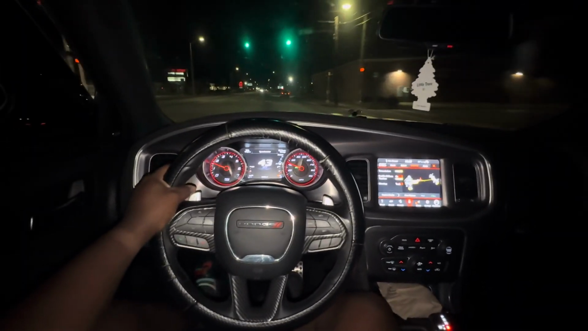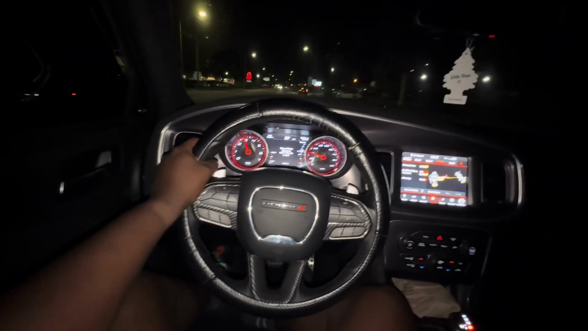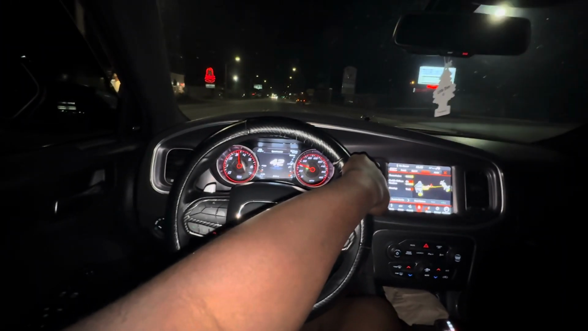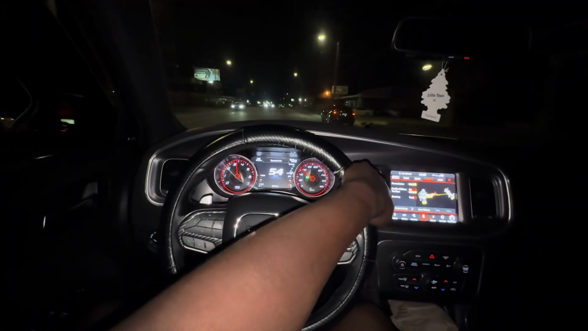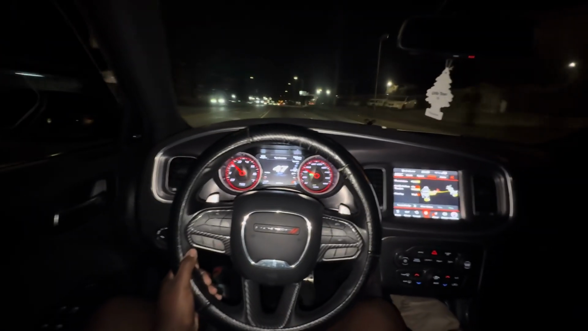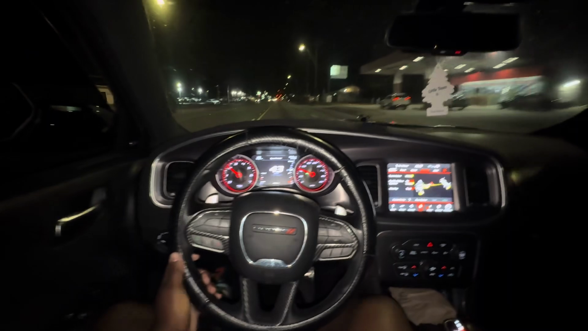Let's see if I can try it now. Quick little sticker. Sticker! Slight little sticker. My tune ain't been popping very loud like it usually does, bro. It's been doing little baby pops.